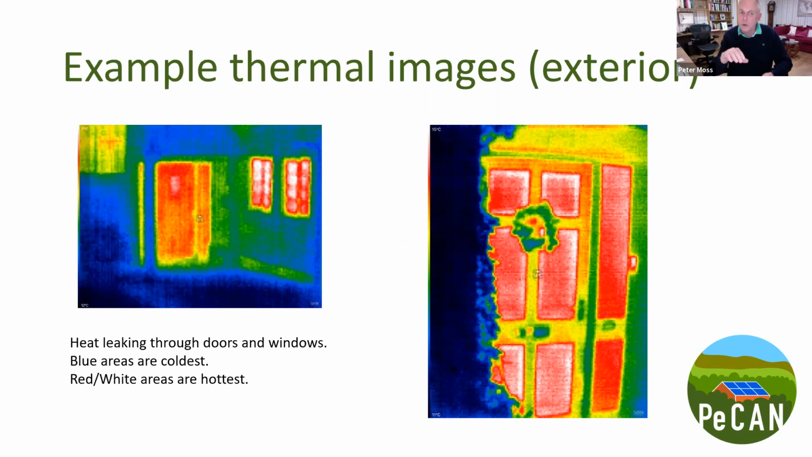Black being coldest, blue being the next coldest, then working its way through the light blue. In fact, if you're looking very carefully at the slides, you might be able to see the temperature range on the left-hand side. It's easier to see on the right-hand image, actually. It goes from dark, almost black, certainly a very dark blue, all the way up to white at the top. Thanks. I was trying to use my pointer on there and it wasn't clearly helping.